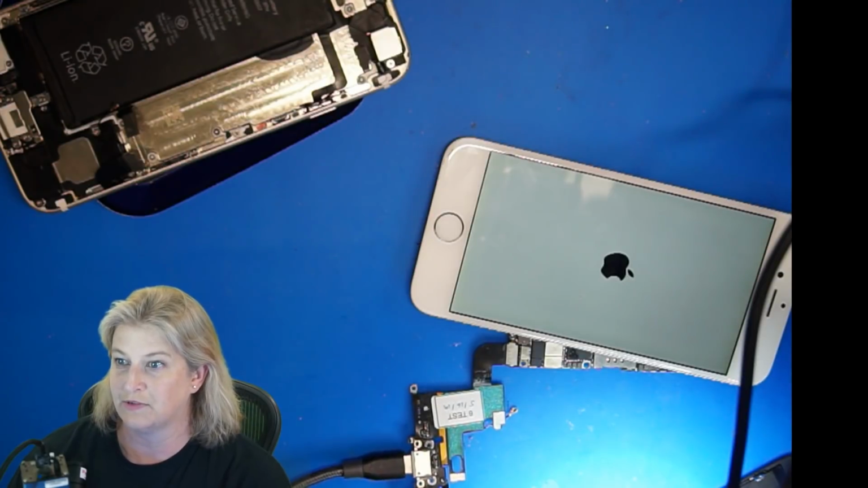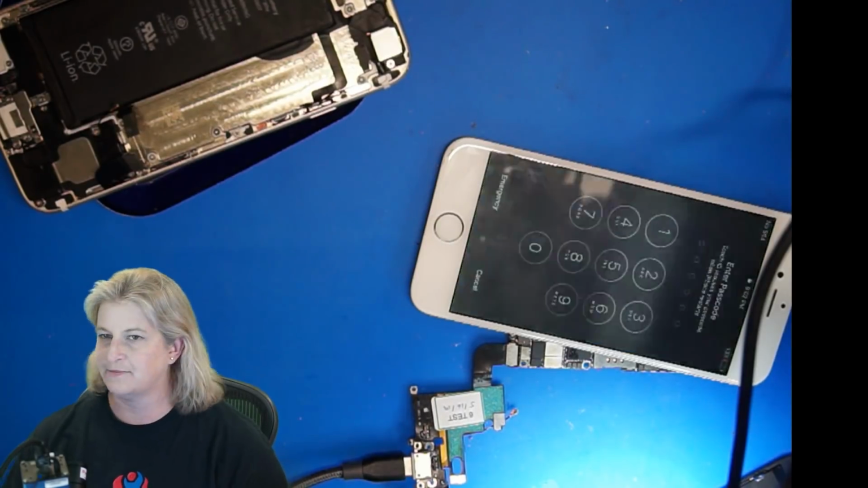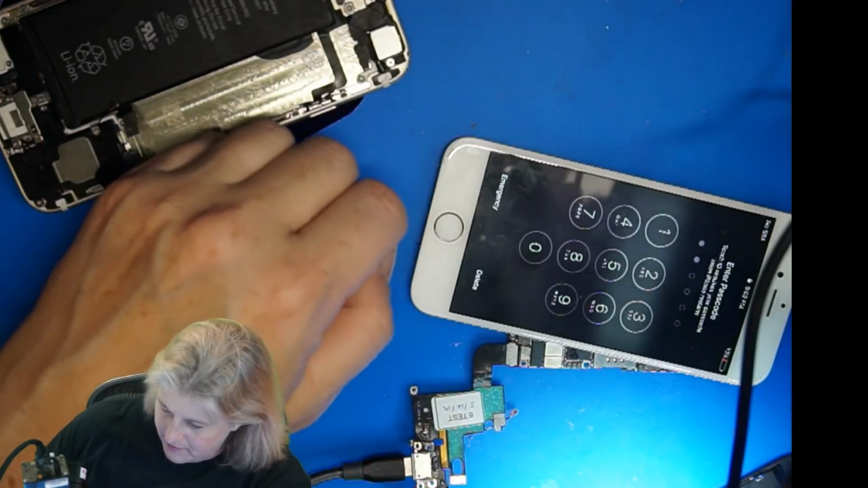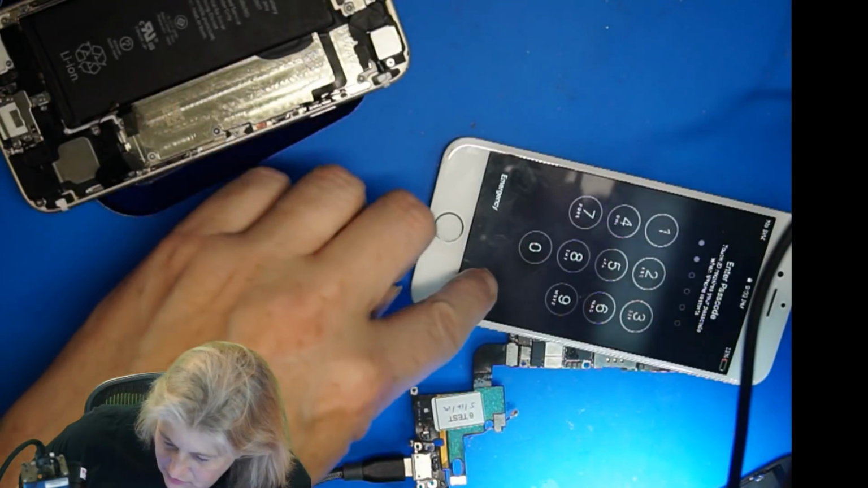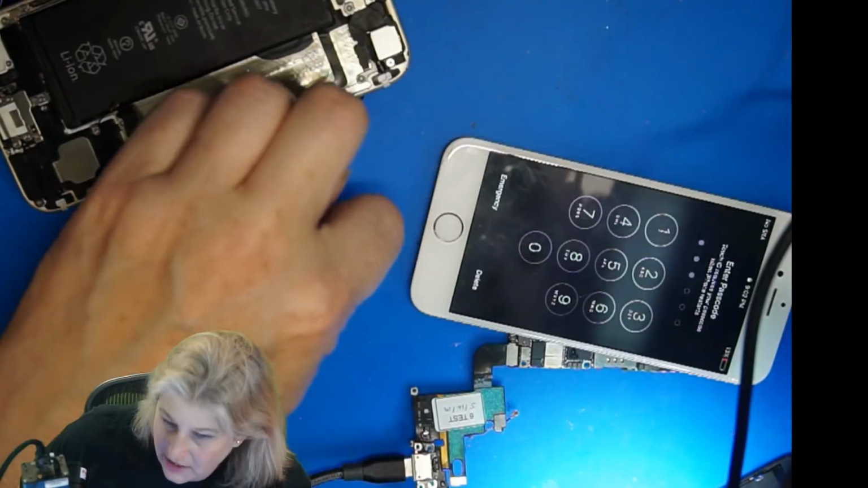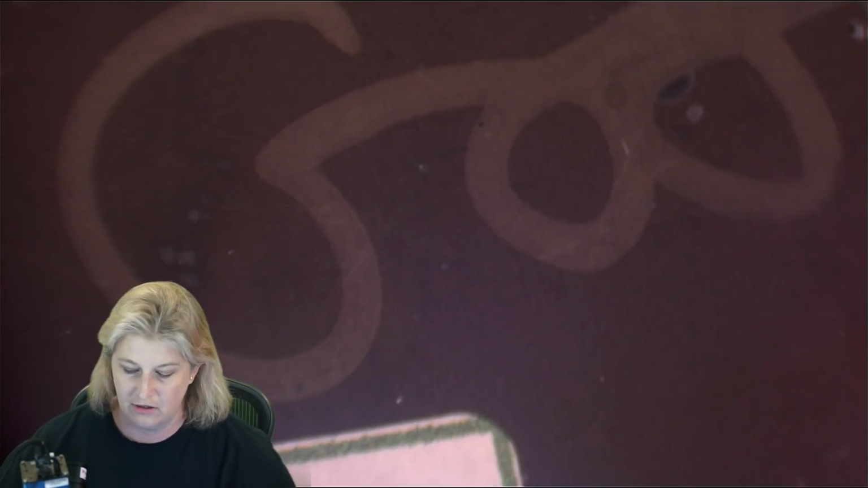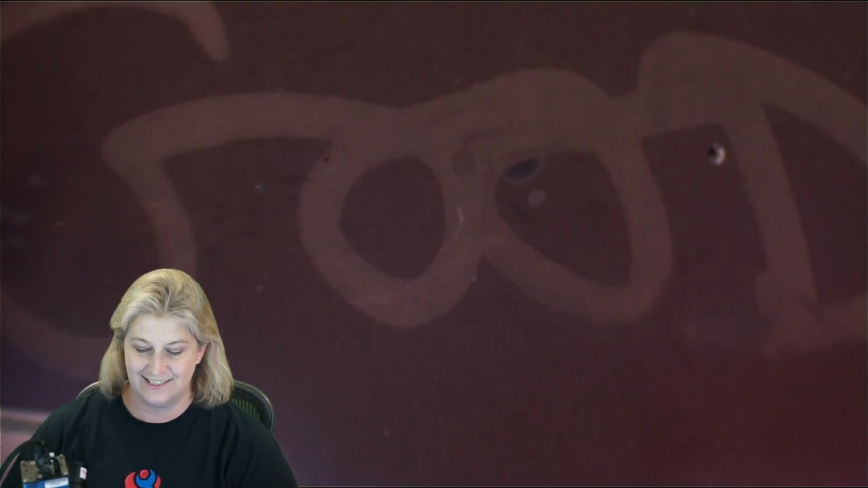90% of the time it boots. Hopefully we have a good passcode, then celebrate. Yes! Better have a good passcode. All right, so it did boot. Hooray! Do we have touch? Yes. Do we have passcode? She has a 6-digit passcode listed, and we have touch. Let's see. I'm going to find out if this is actually going to work. Oh, look at that. It's a good, yes, a great omen.